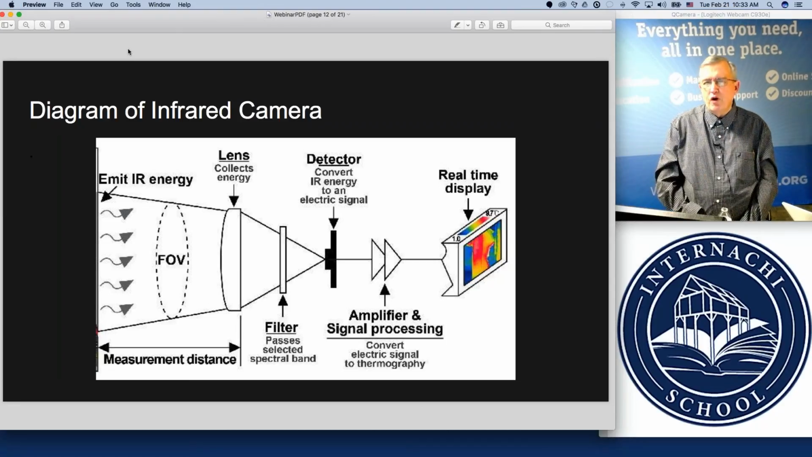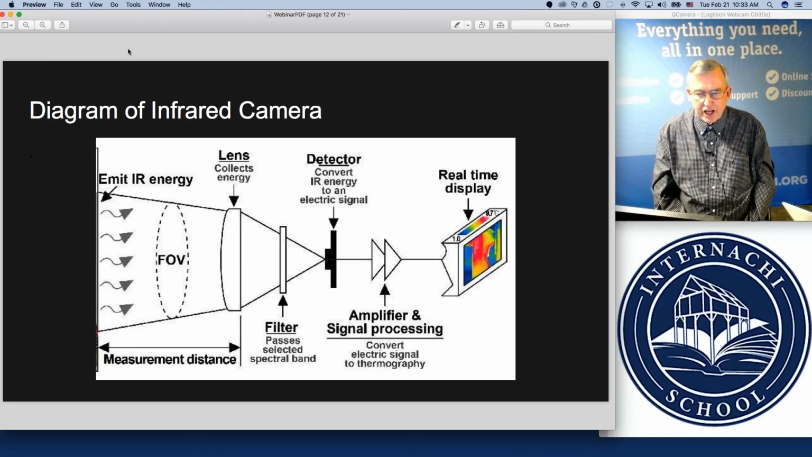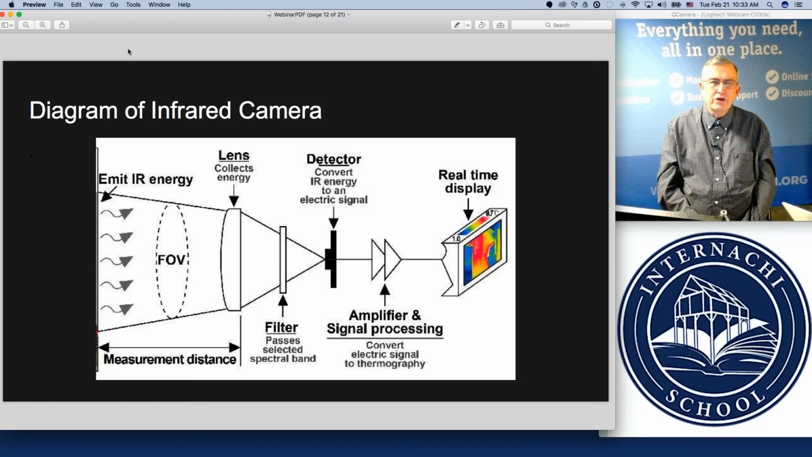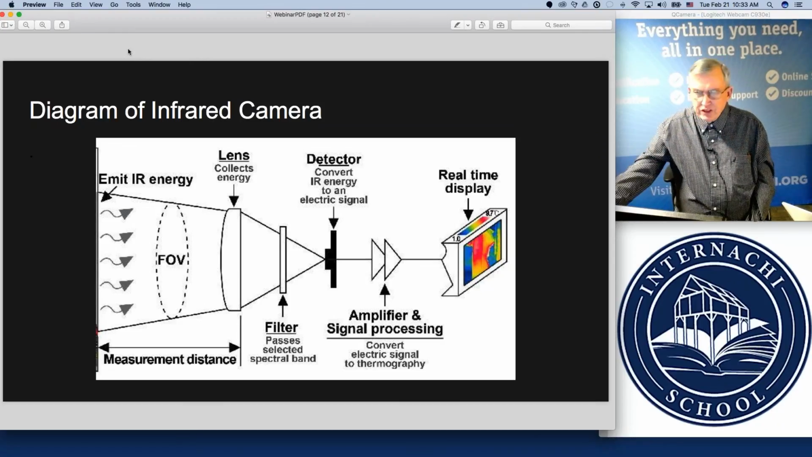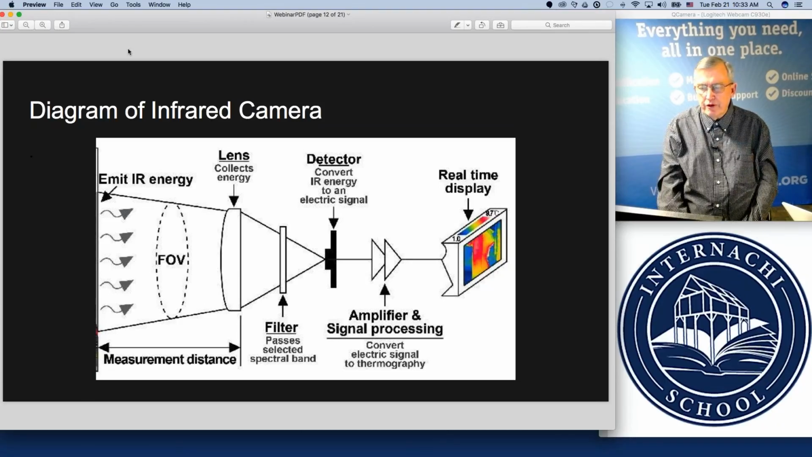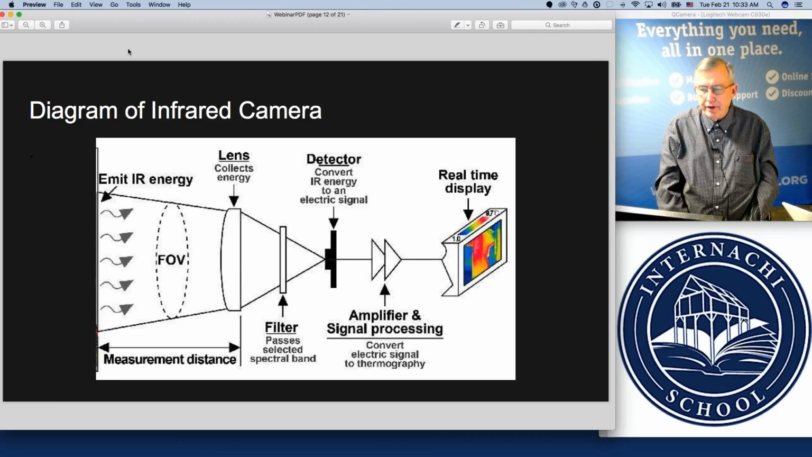Once the detectors in the array are each a little too far apart, you're starting to increase what I call the fuzzy factor. So that's why they set a minimum standard on the MK rating, which would be no more than 100 MK.